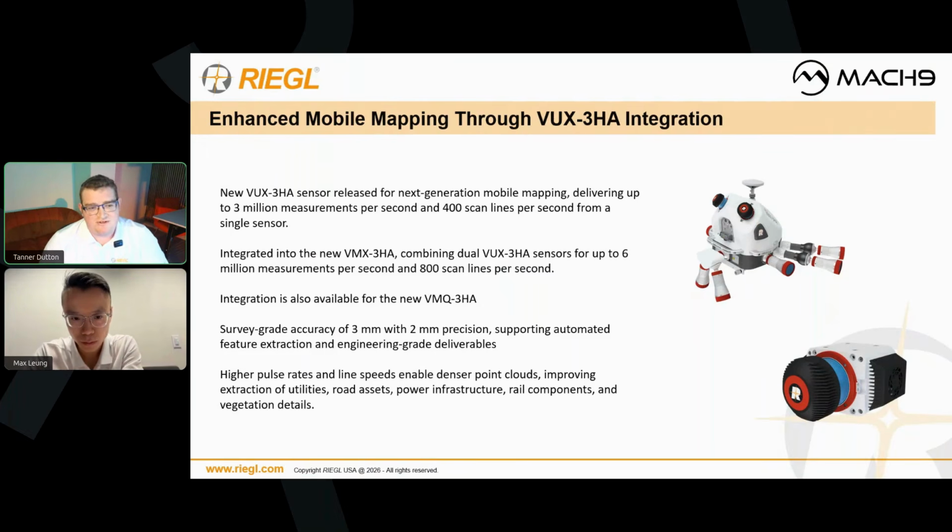This can be integrated both into the new VMX3HA as well as the new VMQ3HA. And combined together on the VMX platform, you're looking at up to 6 million points per second, 800 lines a second. So it's a lot of data. You're not missing anything. The survey grade accuracy has also been improved with this new addition to 3 millimeters of accuracy and 2 millimeters of precision. So when you're talking about feature extraction with the higher pulse rate, line speed, and accuracy, you're getting denser point clouds, improving the extraction of utilities, road assets, power infrastructure, rail infrastructure, and vegetation in great detail.